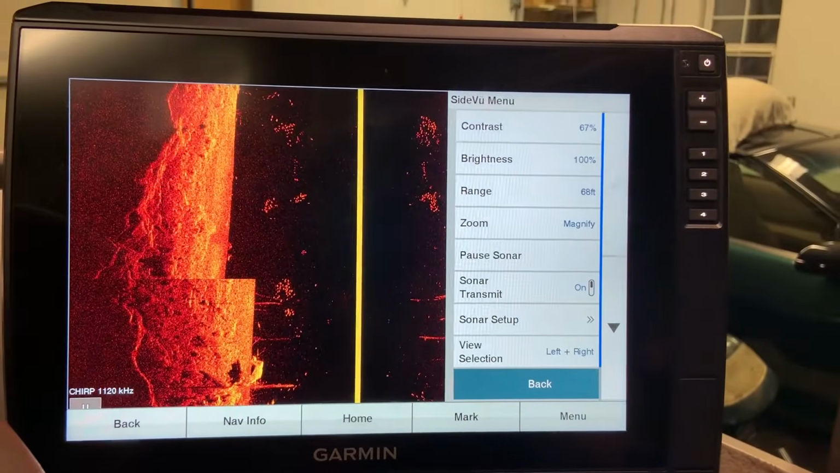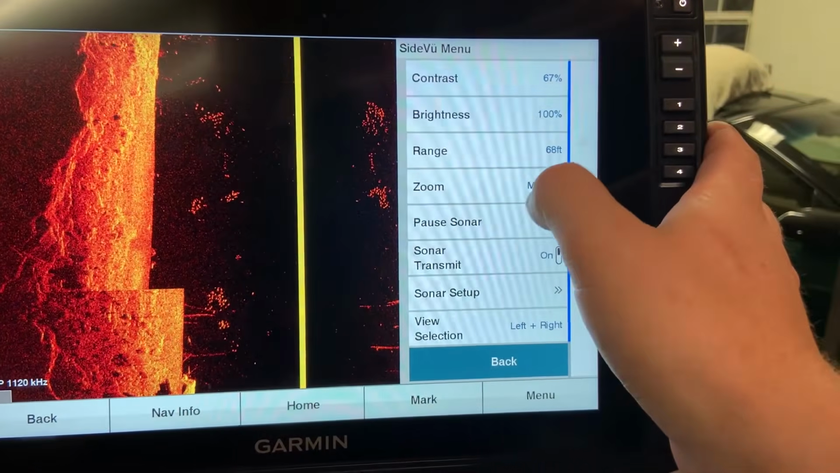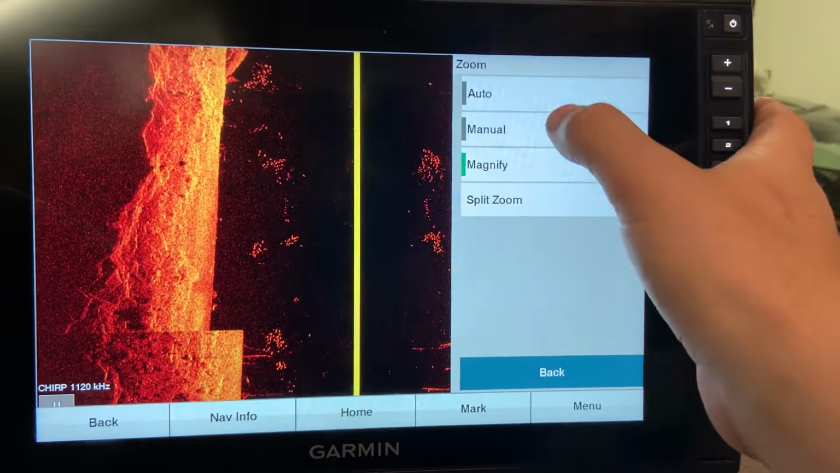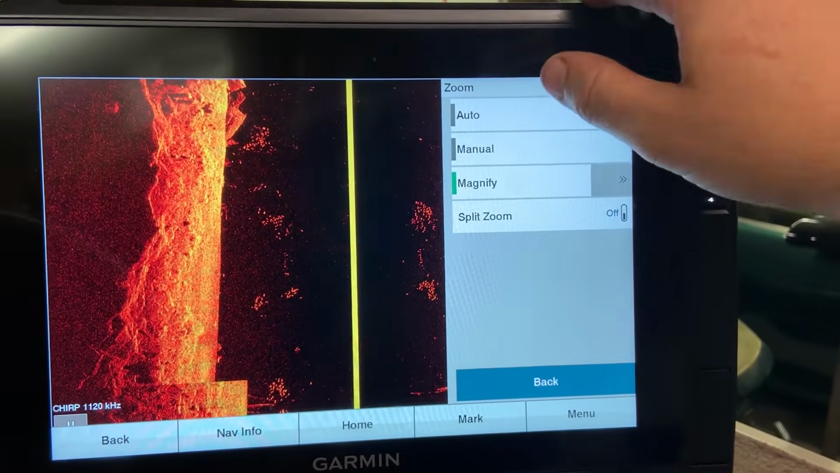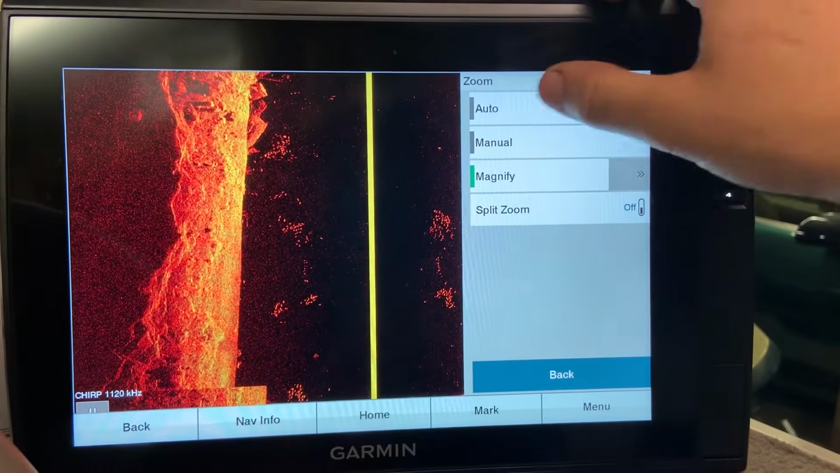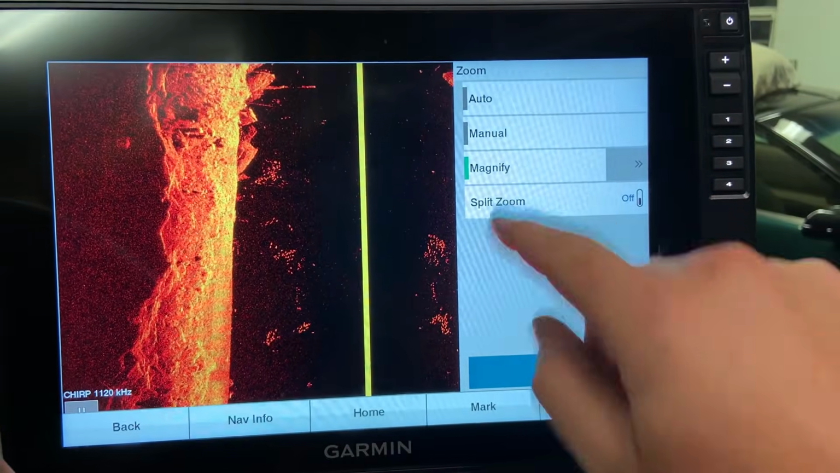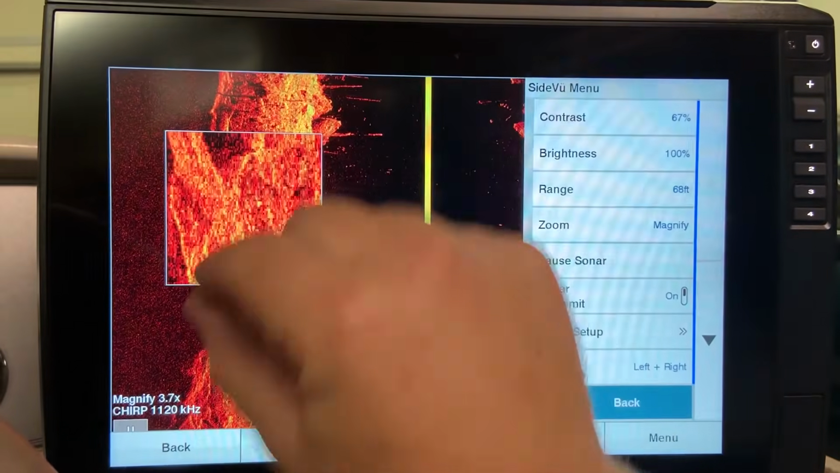Now, this is a setting that I typically don't give to people, and that is the zoom setting. Now, under your zoom setting, there are a couple of different options. You have auto, manual, magnify. I keep auto and manual off. I see people get their screen screwed up all the time where they can't see anything, and this is most of the reason why. But the one I use is magnify, and what magnify will allow you to do is pinch the screen, brings up a box.